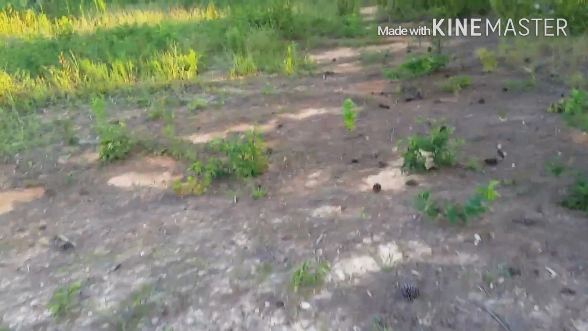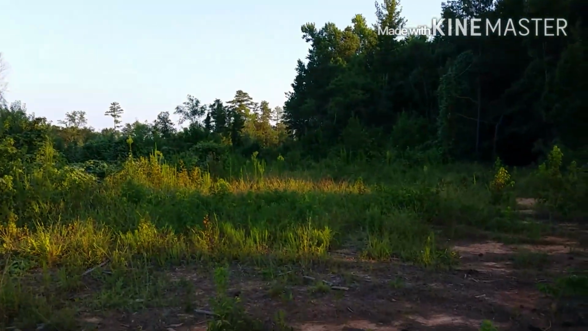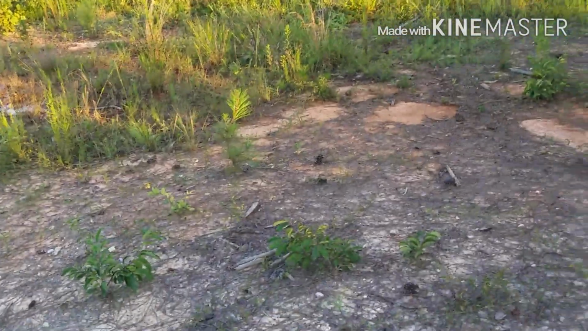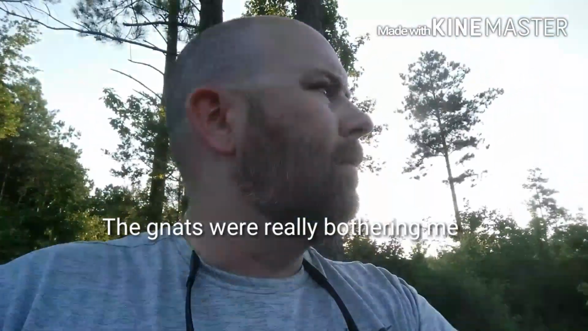I'll try to see if I can put a few pictures on here of some deer that we got off of here. That's our road right there that takes us to the rest of the property. I've been seeing a couple of small bucks on here, so I hadn't checked this camera in about 3 weeks.